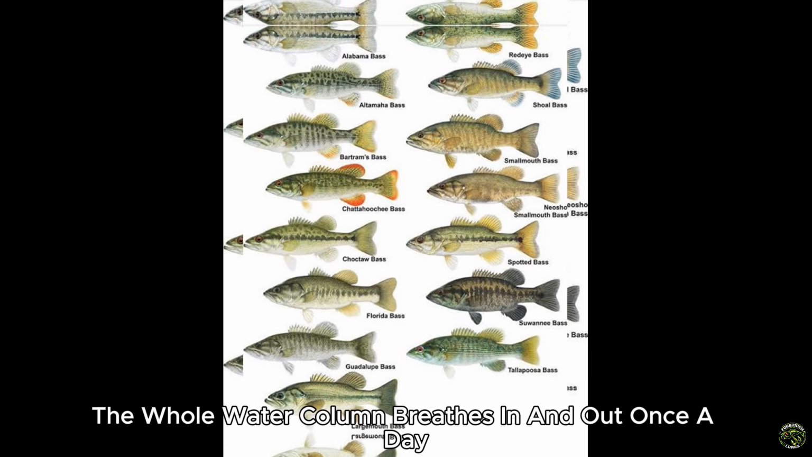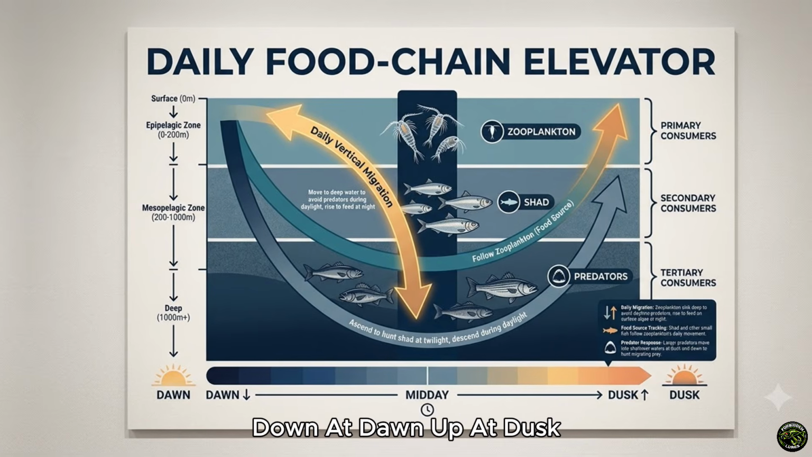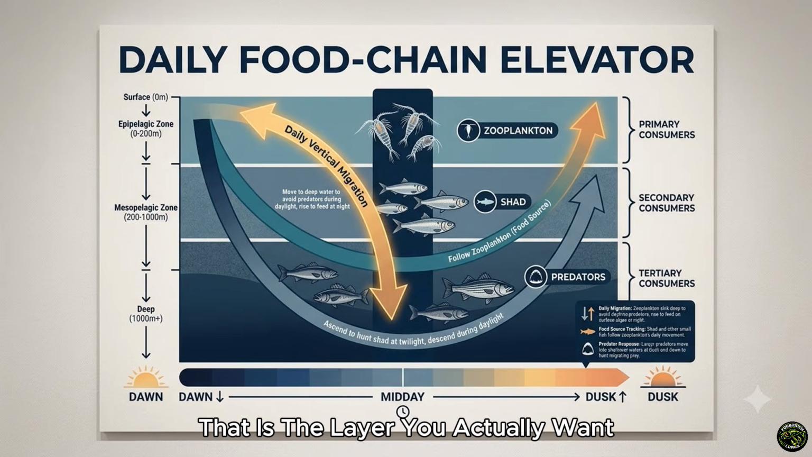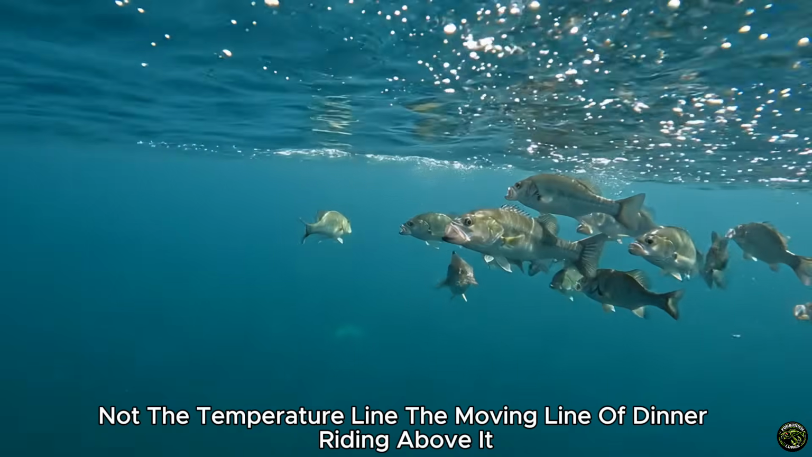The whole water column breathes in and out once a day, down at dawn, up at dusk, and every predator in the lake is strapped to the same elevator, whether they know it or not. That is the layer you actually want, not the temperature line, the moving line of dinner riding above it.